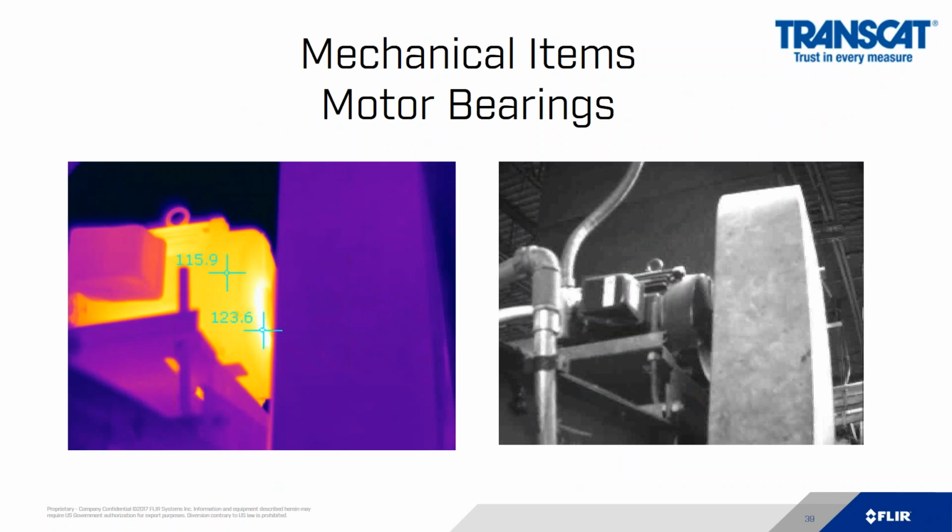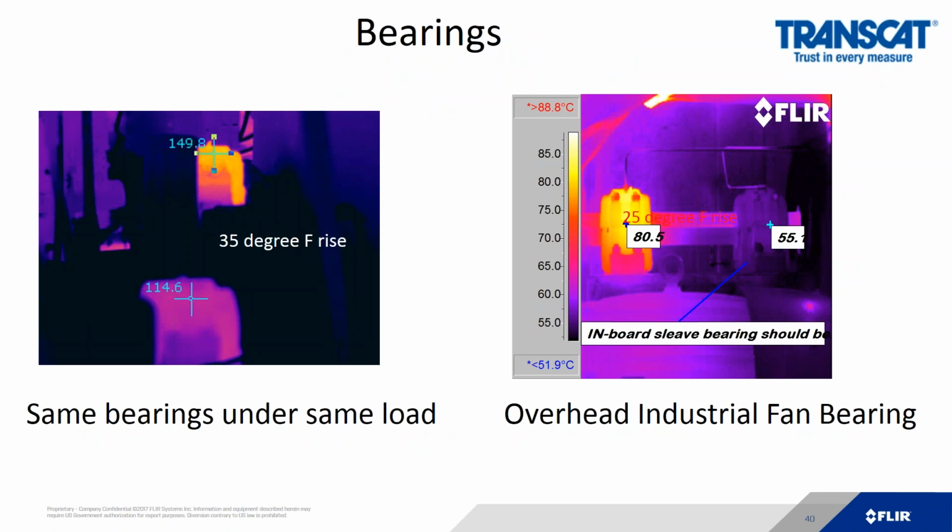The bearings on motors are a very good target as well. So here we see a motor on an air handling machine, and the belts and the sheave that are underneath the guard are probably causing an overhung load condition, thereby exerting friction on the bearings. That is resulting in heat of an 8-degree temperature rise. The bearing ring should be no different. There should be no difference in temperature around the shaft. It should be all about 116 degrees there. The fact that you see that indicates that there's a problem.